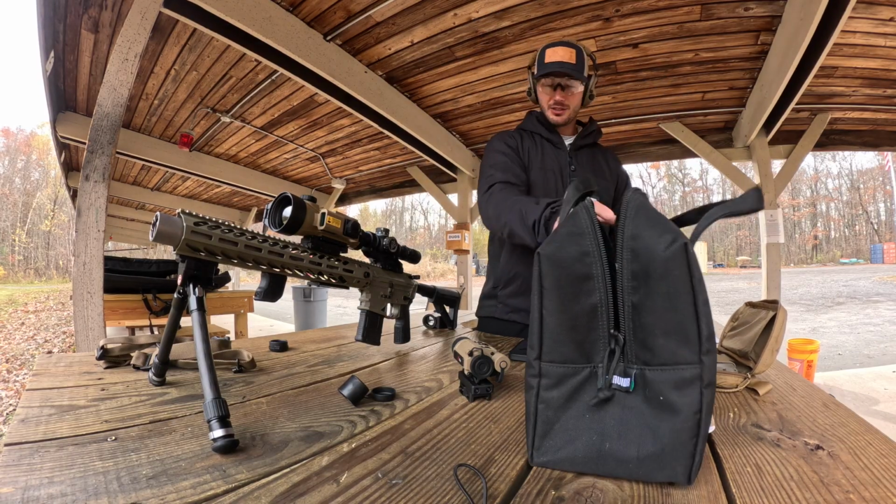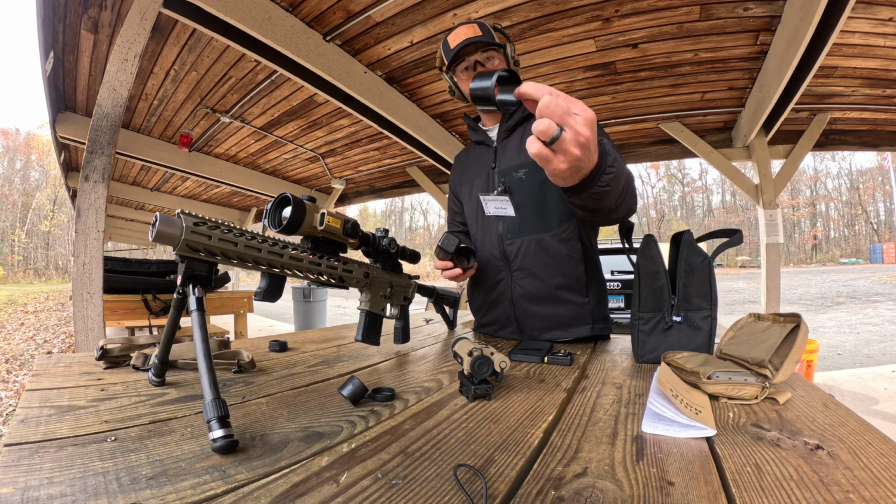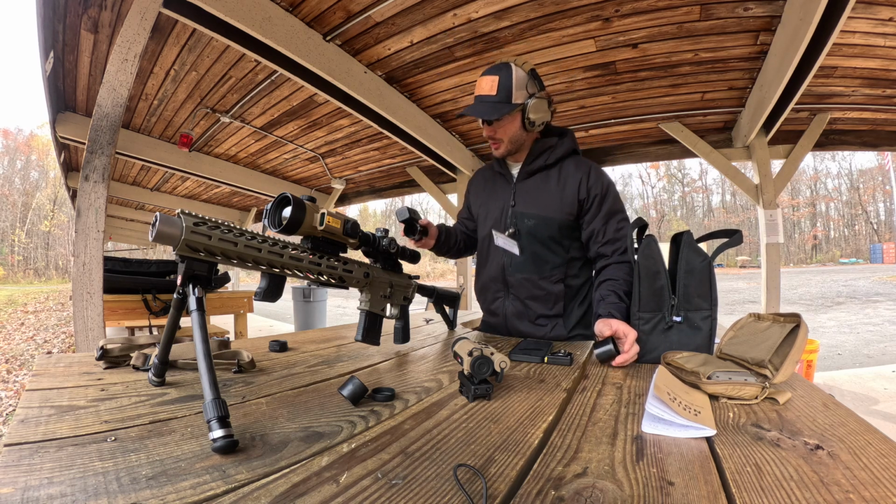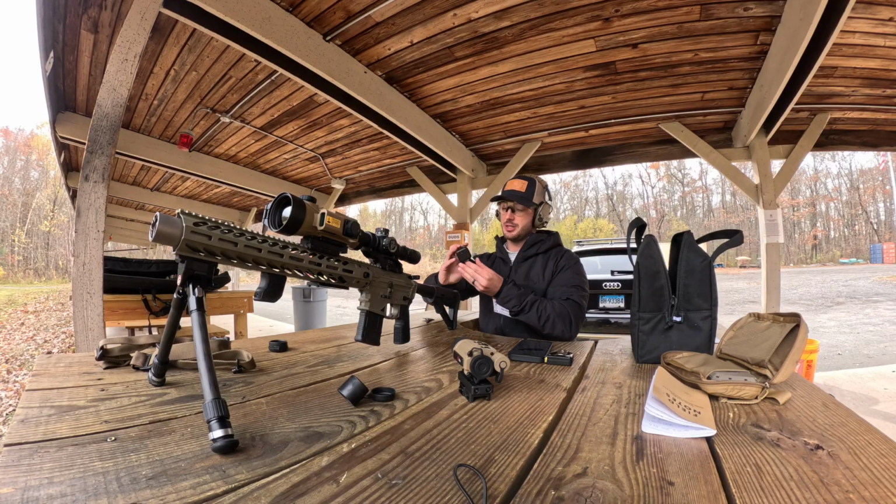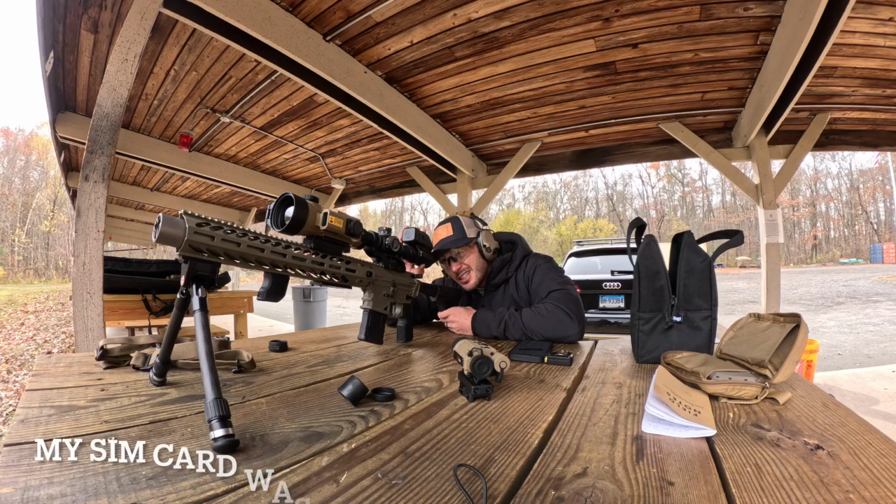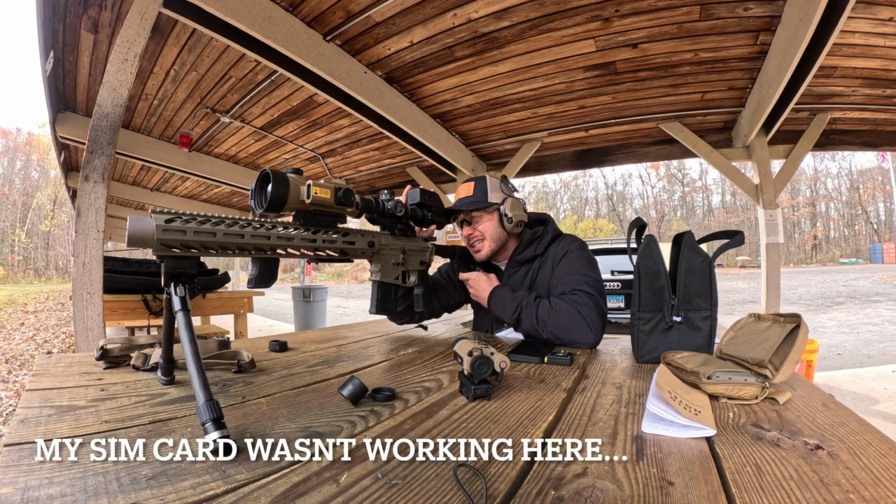Let's take a look. So of course I forgot the correct attachment. So I'll just be holding this on, but I checked before and it looked pretty good even when I just hold it. Just so you guys can get an idea of what it looks like downrange.